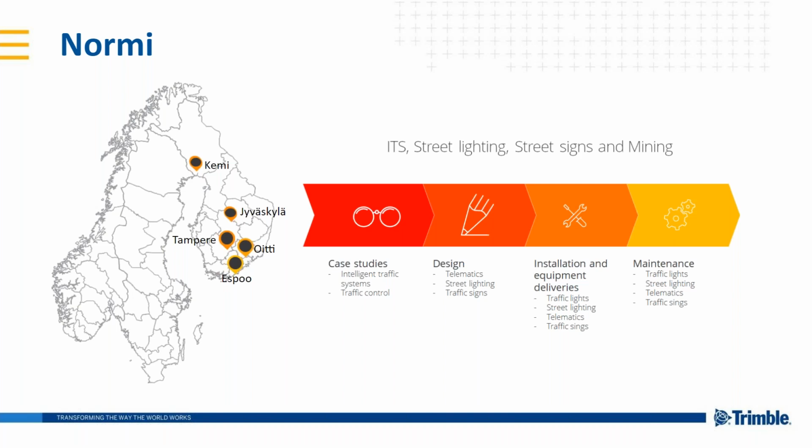But in a larger scale, here are the things Normi as a company does. We are involved with intelligent transport systems, street lighting, street signs, mining, and also traffic lights. The mining part is very minute. In heavily populated areas we do some mining, but other stuff is related to road and transportation systems.